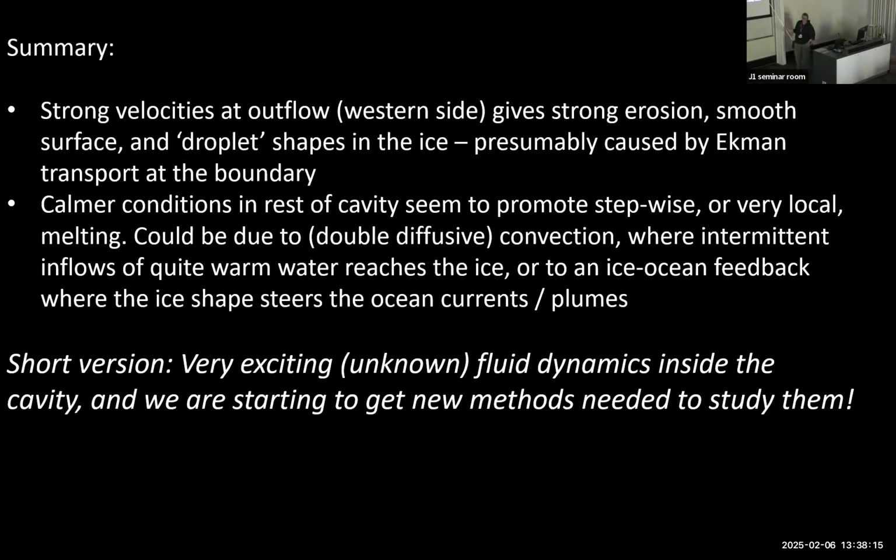And the calmer conditions in the rest of the cavity seem to promote this stepwise or very local melting, which could be due to some convection process, double diffusive convection, or to an ice ocean feedback where the ice sheet steers the ocean currents. But the short version is, I think that there is some very exciting and unknown fluid mechanics inside the cavities. And with these new methods that we are starting to get, we can now finally address them.